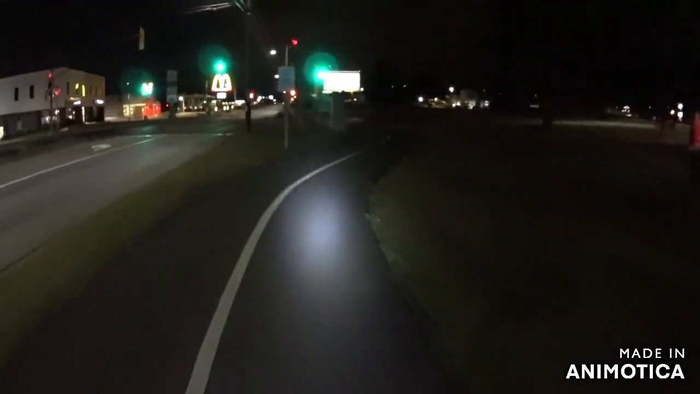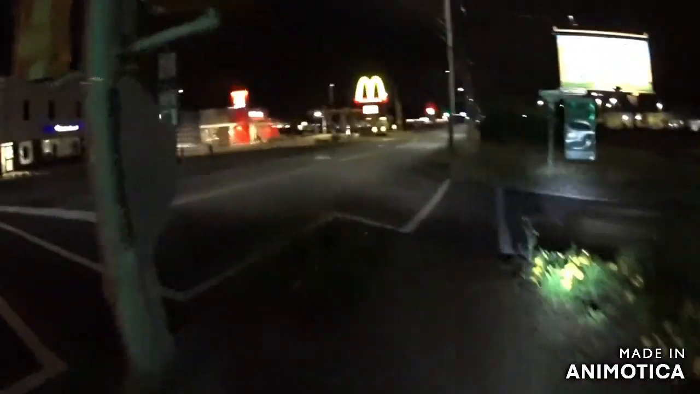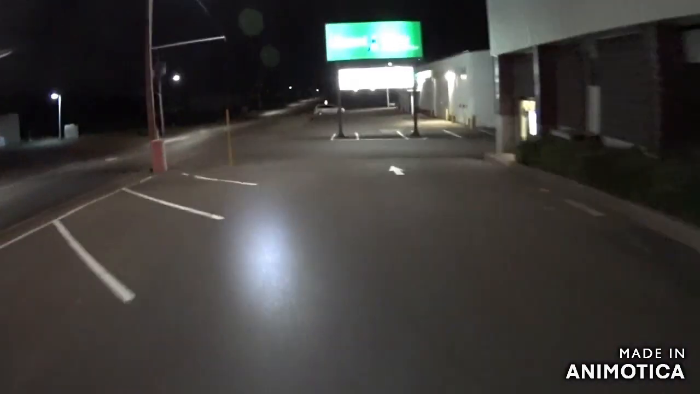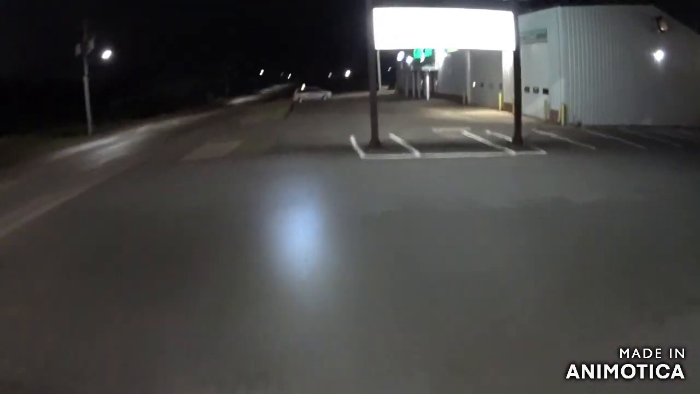And this is the main South Albion street of the town. See McDonald's down there. If you were to go right, that would be Robert Angus Drive, but I'll show that in another video. And the green sign there, that's Coast Tire on the right hand side.